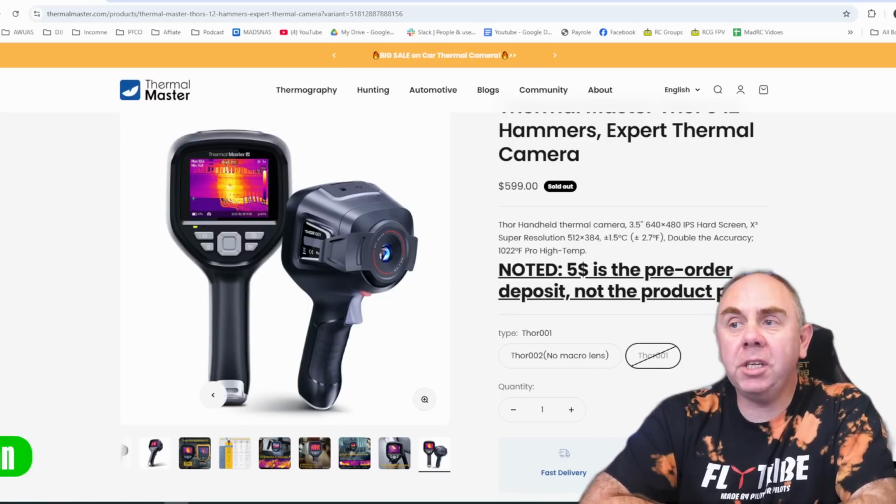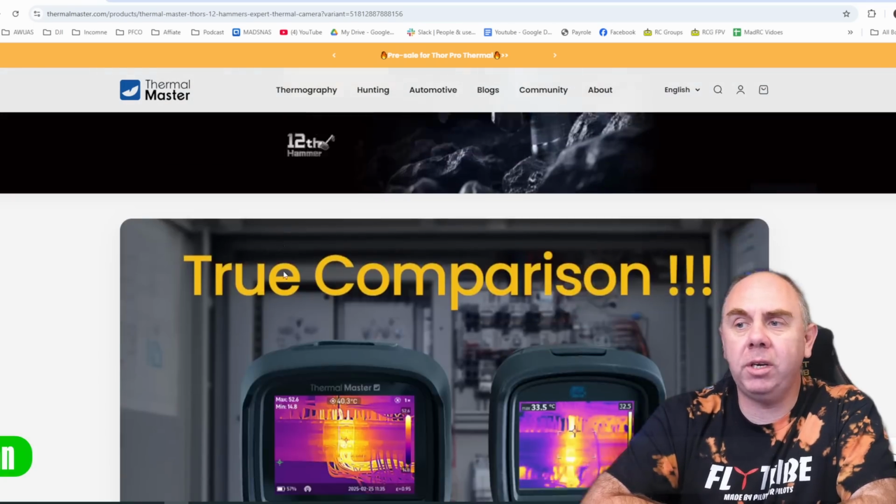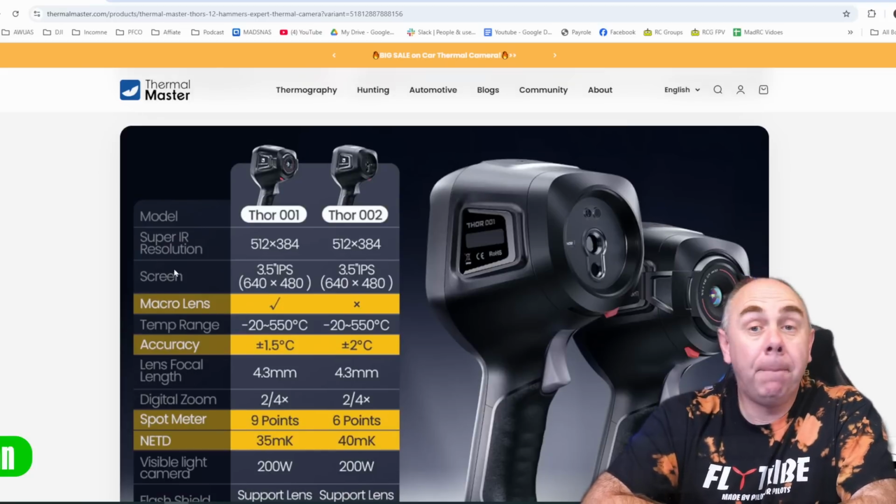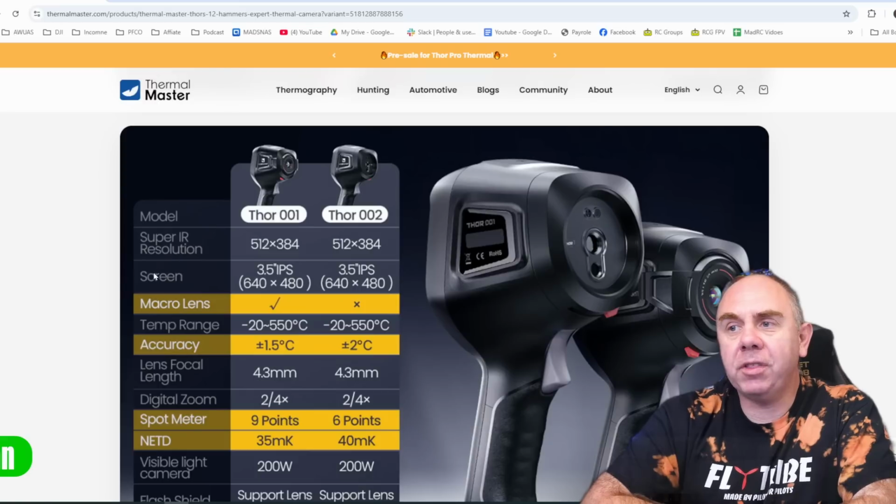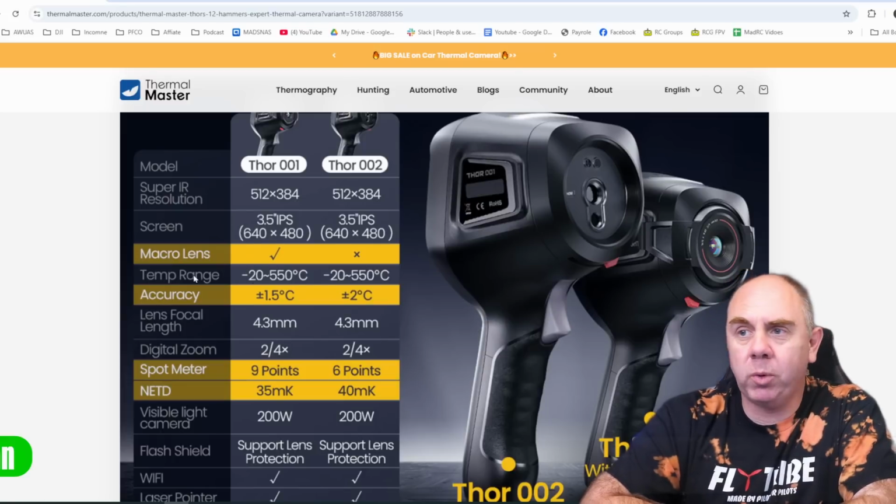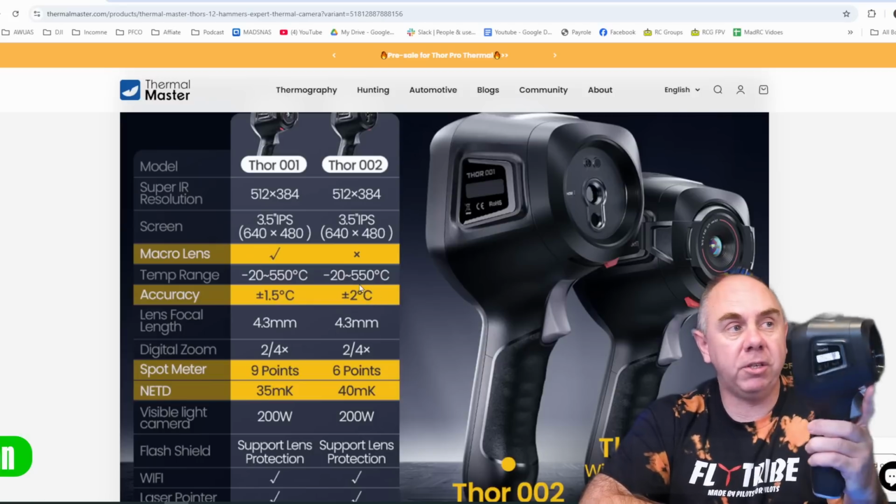When it comes to the differences between the 2 models, there are a few little changes that you do need to be aware of. It's not just about the macro lens. Both versions have the same thermal resolution, the same display, and the same temperature range, but there is a slight difference in accuracy between them. It's 1.5 C plus minus on the 001 and 2 on this version here.